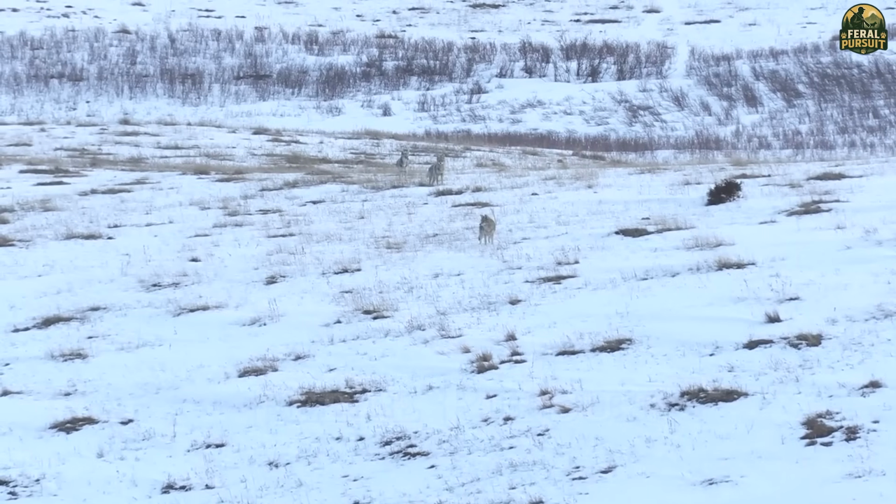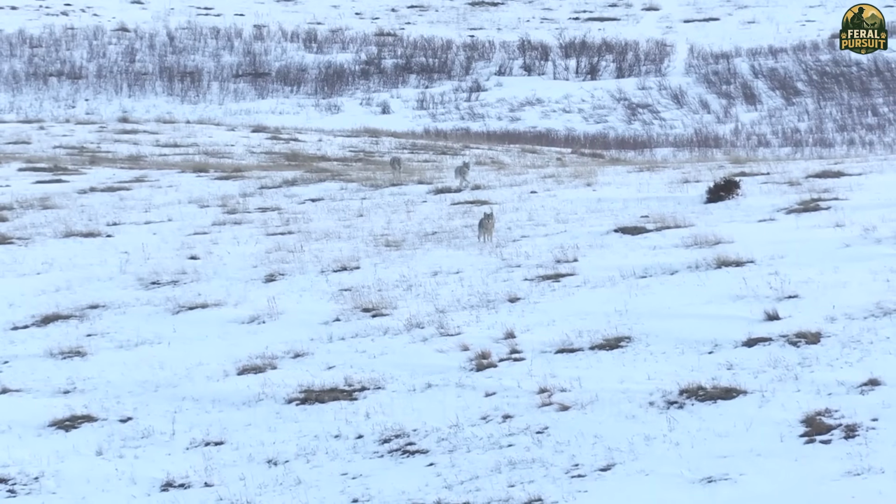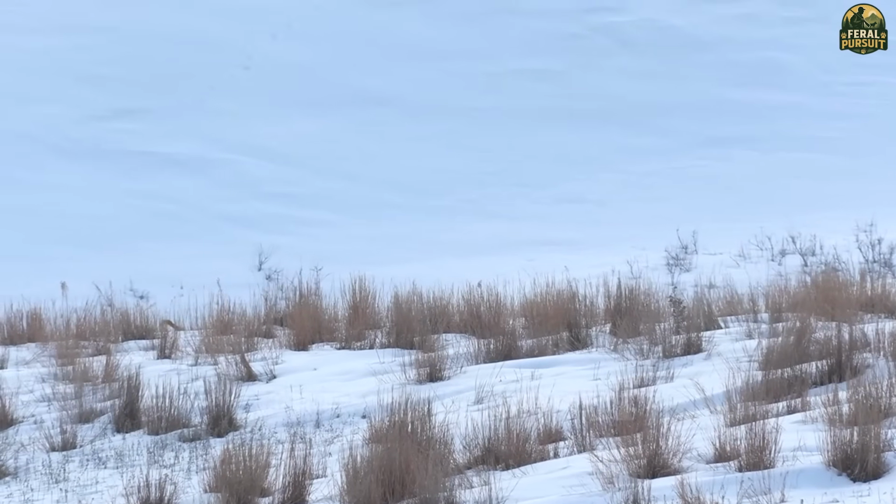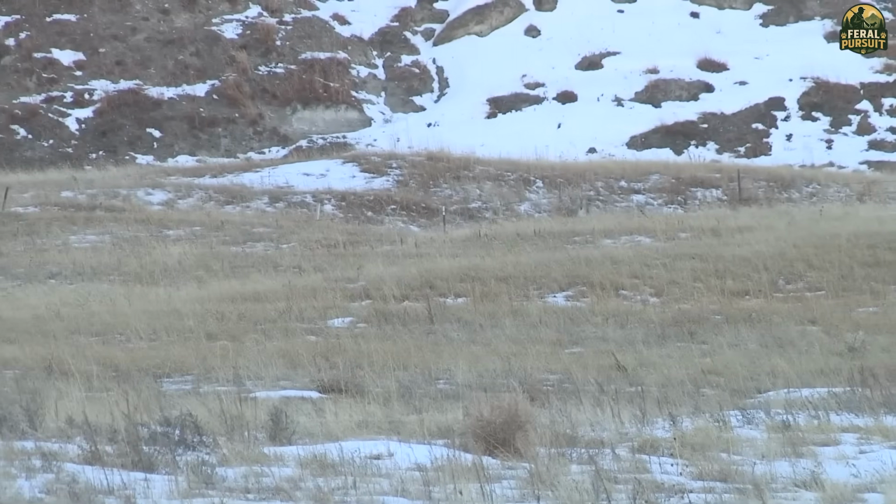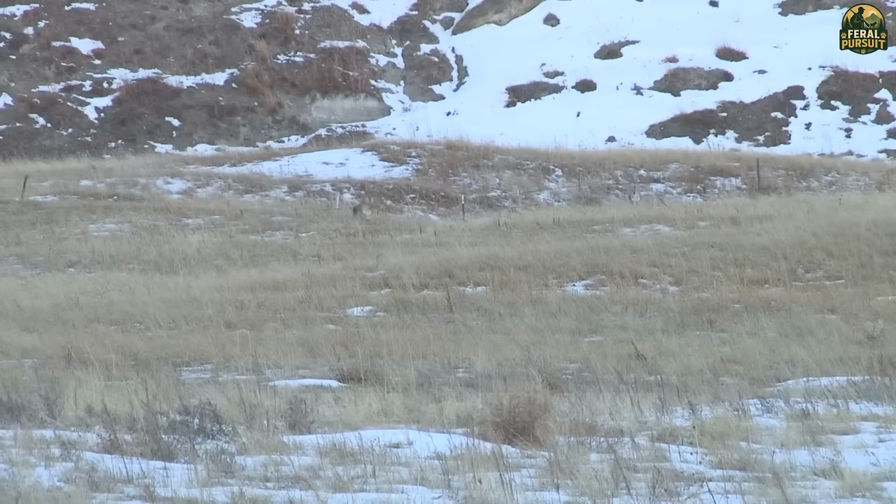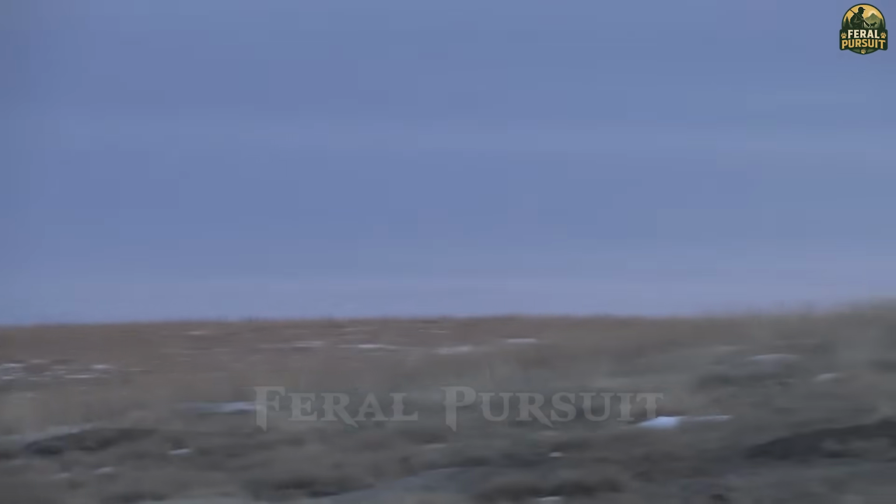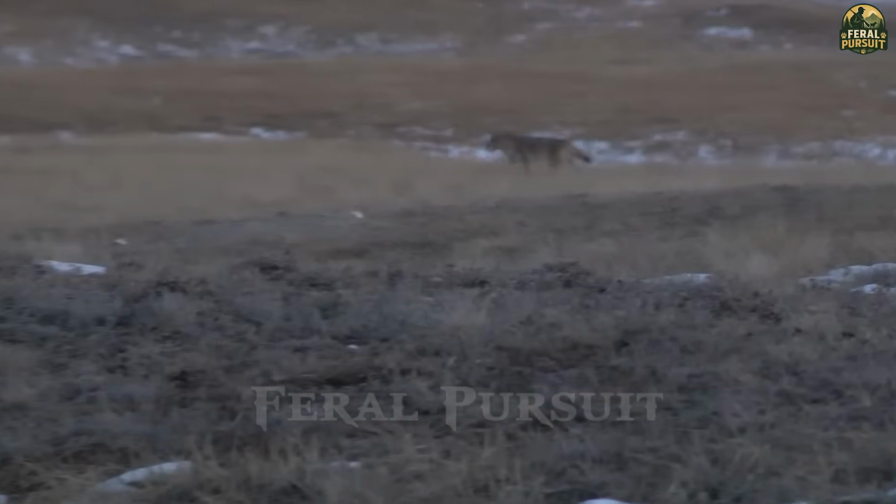James glanced at me. "Are you ready?" I nodded. "Ready." 1, 2, 3, 2 shots rang out in unison. 2 coyotes fell where they stood. The last one stood still, dazed and uncertain, until my final shot sent it sprawling into the snow. 6 coyotes down in one day.